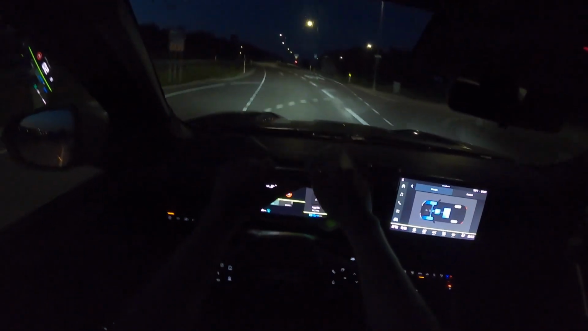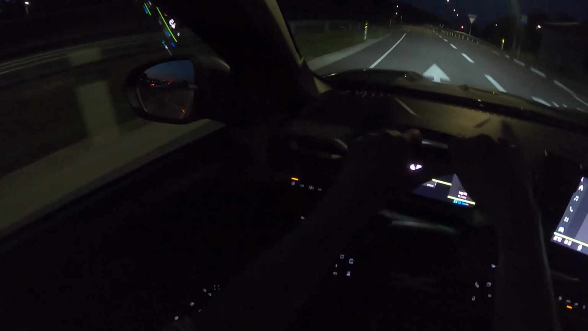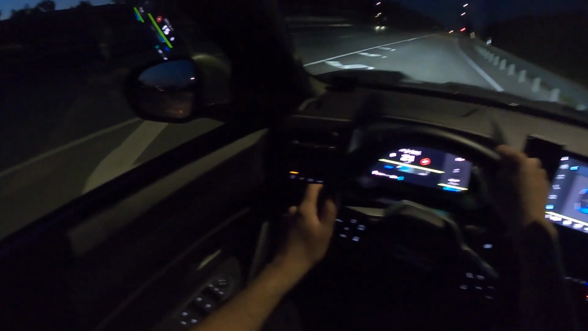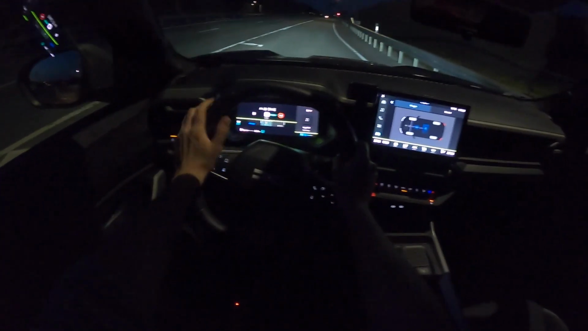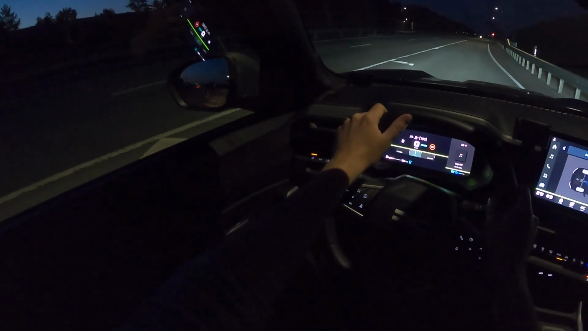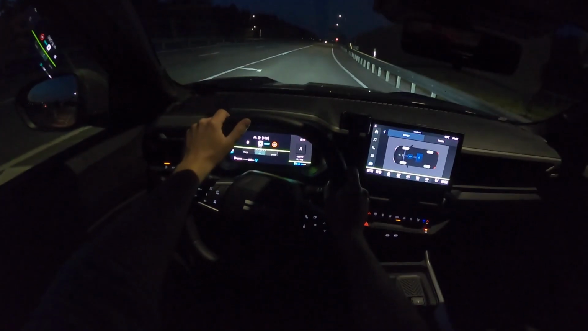So let's try the acceleration. I'm on the highway. There's no one coming behind me. There is no sport mode as such. There's only the eco mode, but we are using the normal mode. So let's hit it.